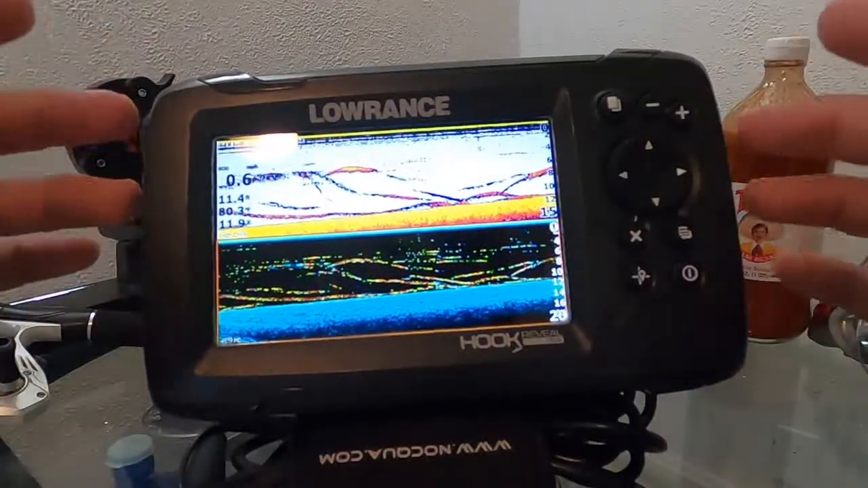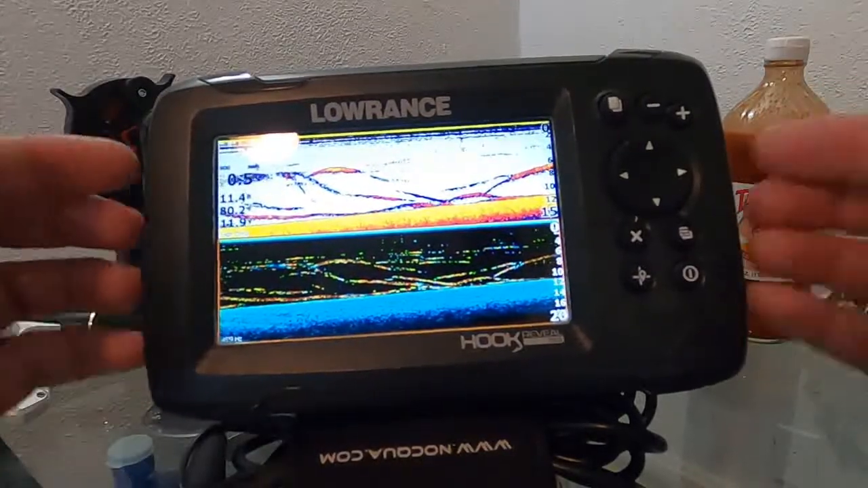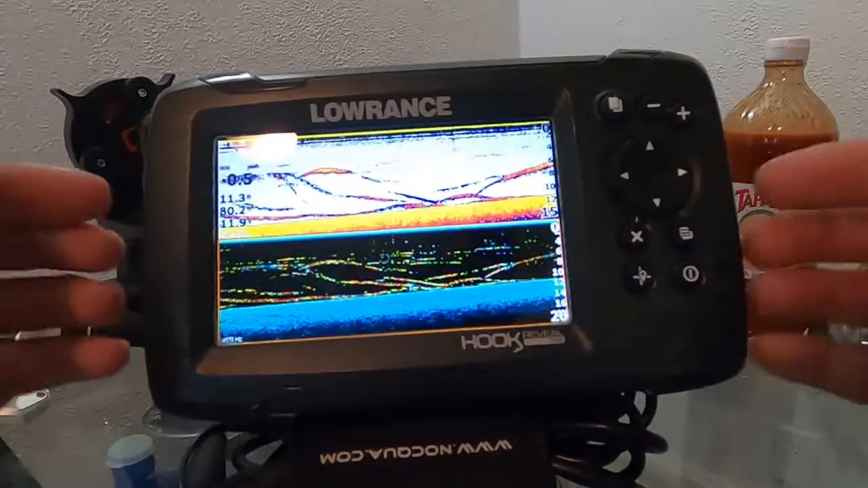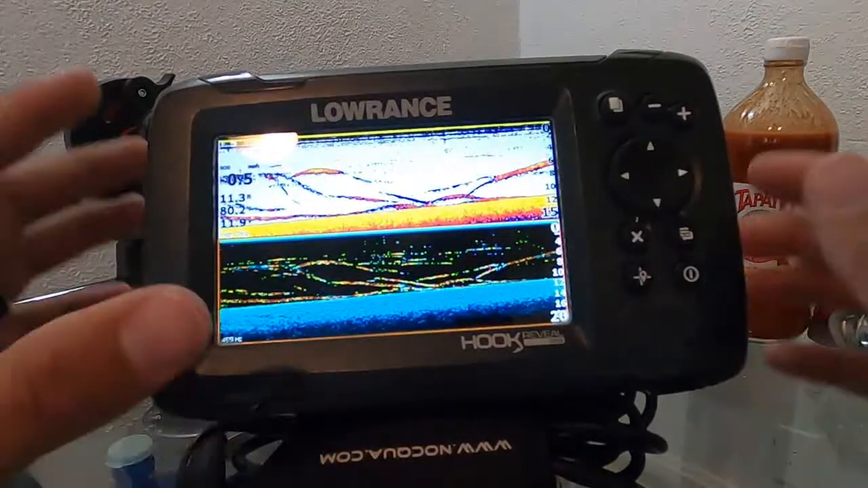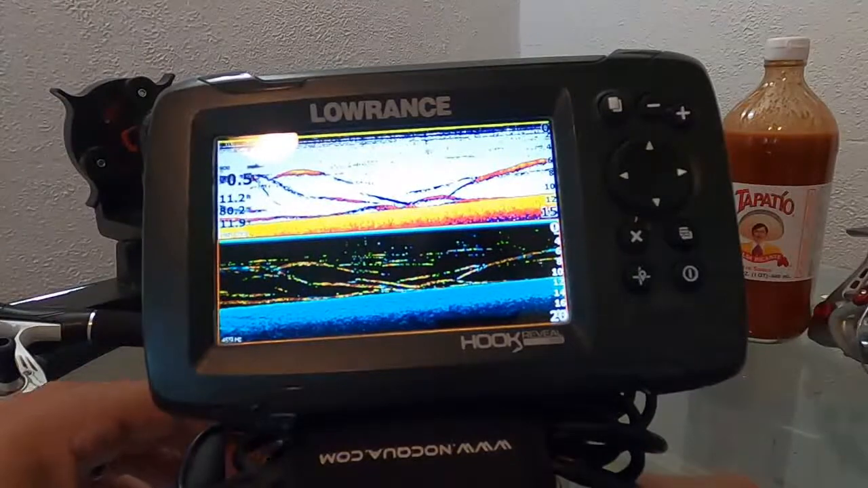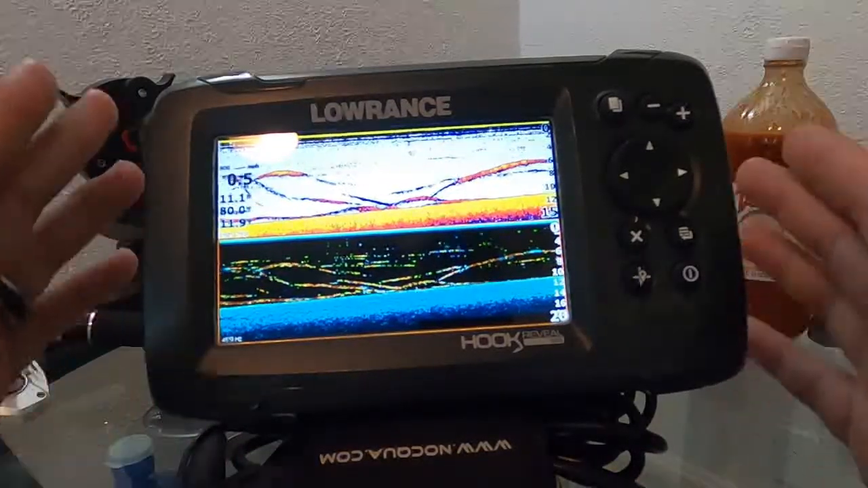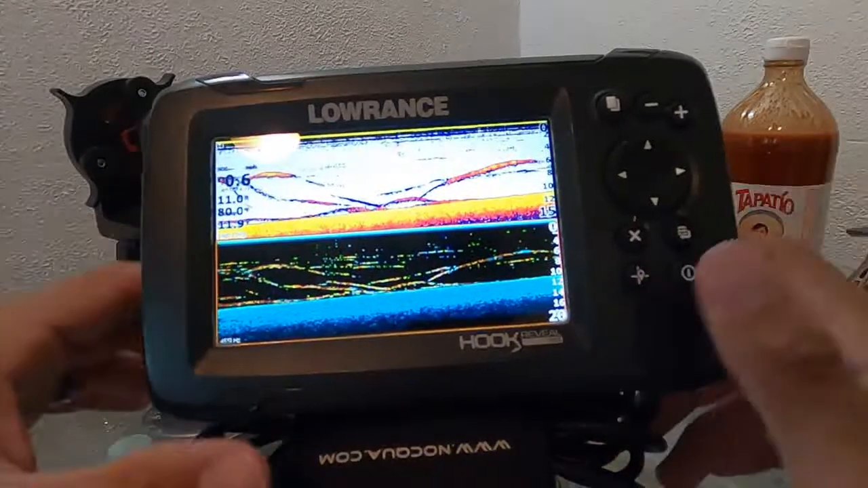I can go way deep into this thing. This thing has a lot to it, there really is, but initially, right out of the package, it's plug and play. It's ready to go. Lowrance has it set up to make it so easy. I'm not sponsored by these guys, but I freaking love this product. This thing is awesome. It lets me know what's up. It gets me where I need to get to, shows me the maps.